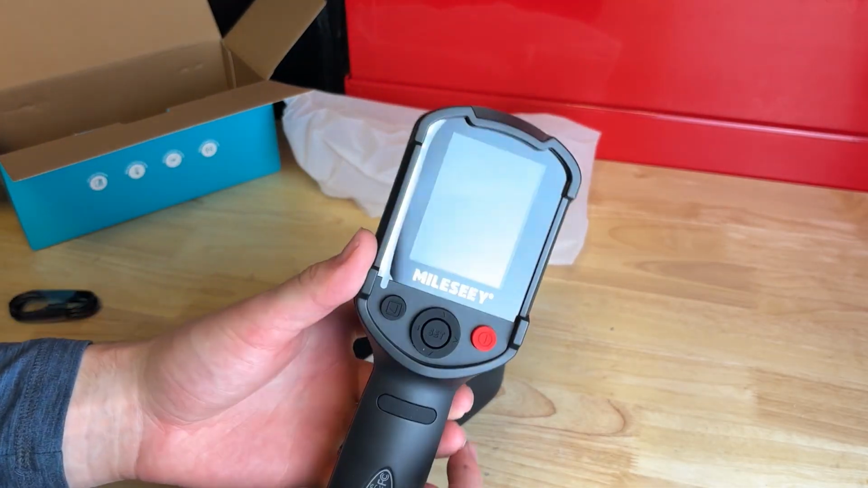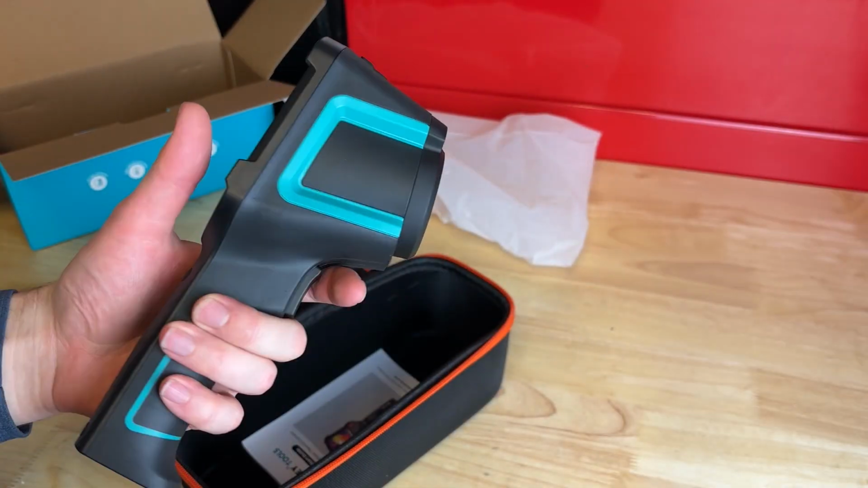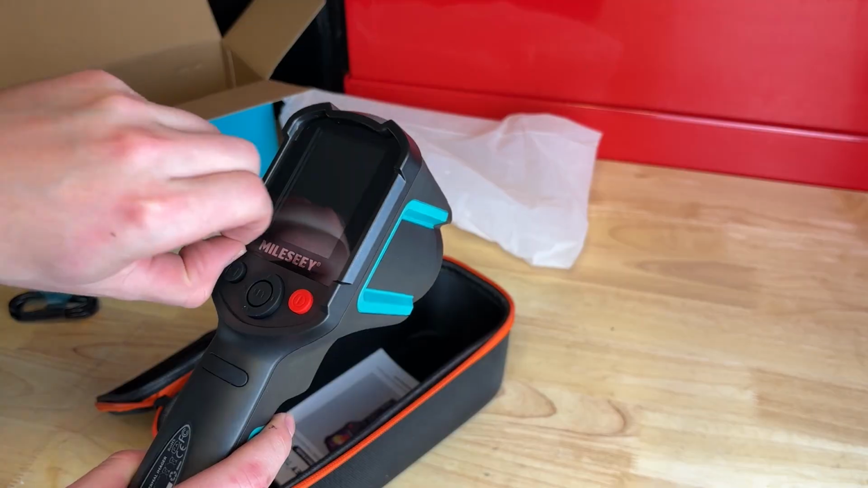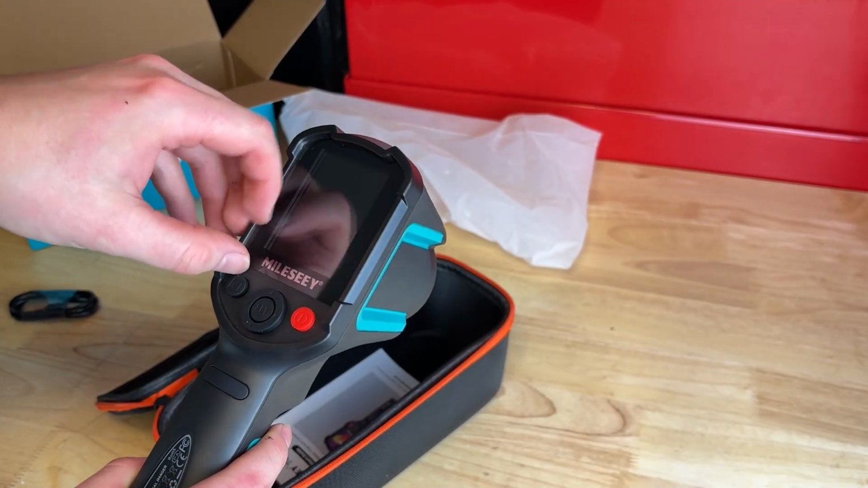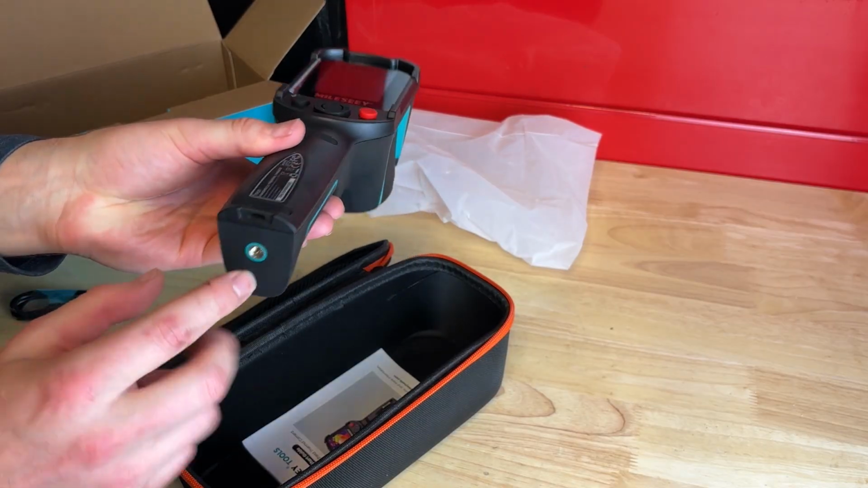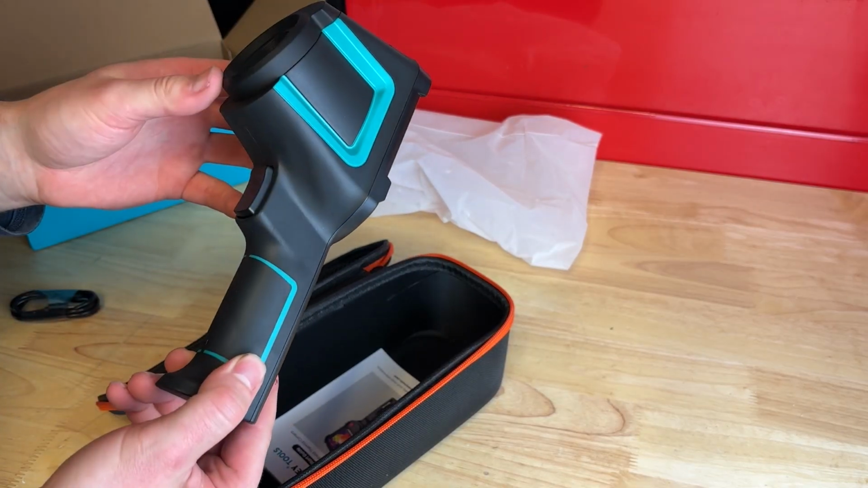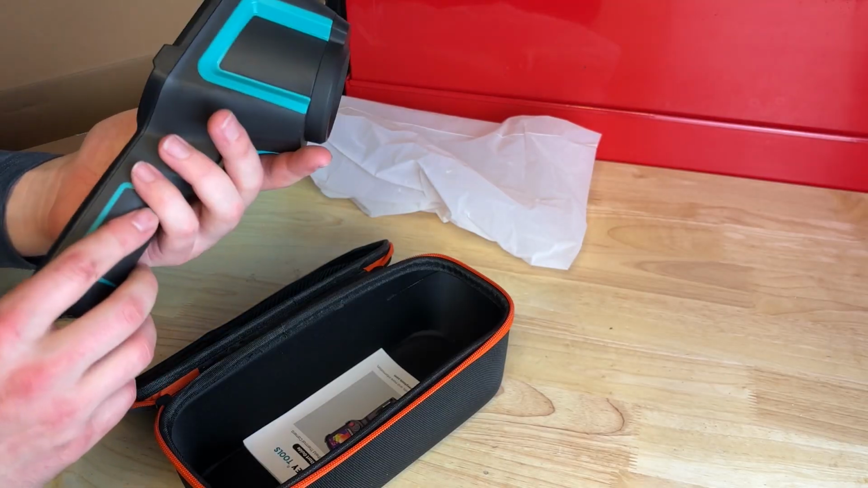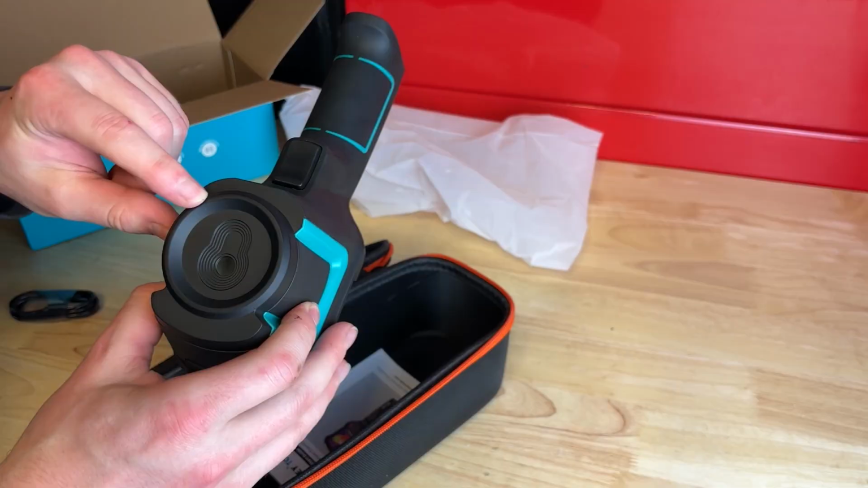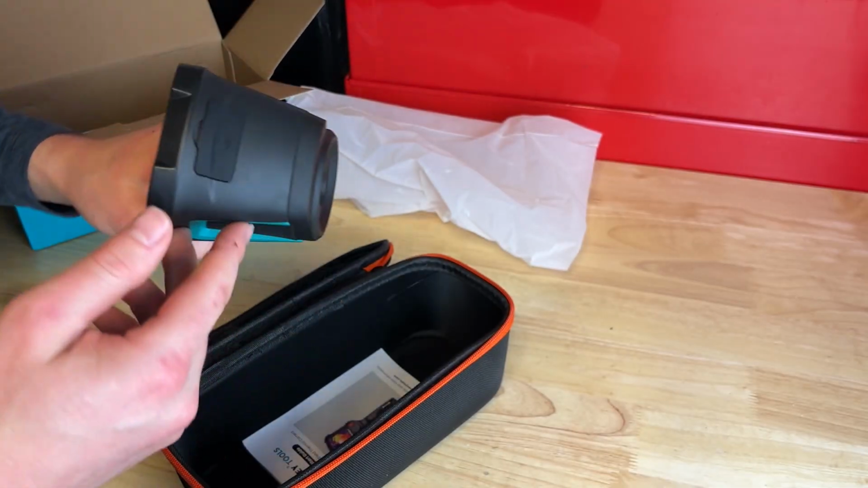This is actually a lot beefier than I was expecting it to be. I thought it'd be a little bit smaller, the display on here. This is awesome. I like the size of this thing so far. So let's check this thing out here. It does mount to a tripod, which is cool. Nice tripod mount on the bottom there. Looks like we got overall nice overmolding here. Not like a cushion overmolding, which I kind of like to see, gives a little more durability.